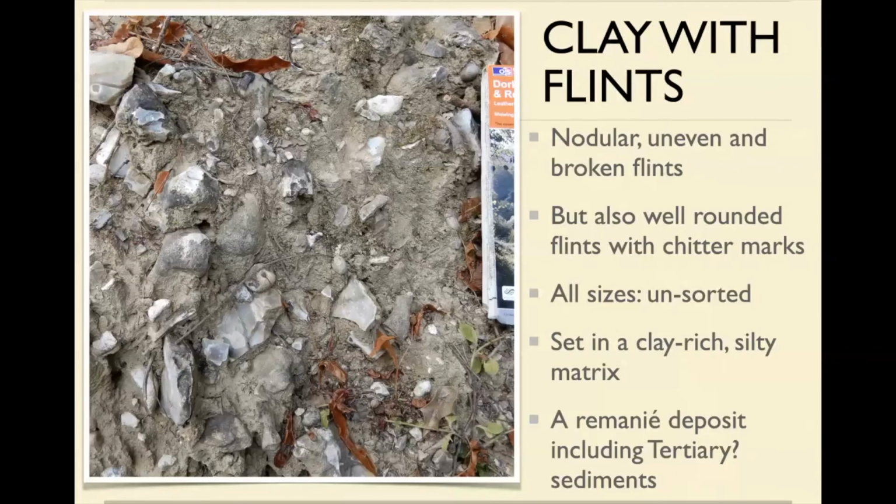Now, you might, and obviously you do, get the nodular flints out of the upper chalk, and that's sitting just underneath it. But where have these other things come from? Where's the clay come from? So this is classified as what's called a Remanié deposit, which is a remaining deposit. It's what's left after you've dissolved a lot of stuff out.